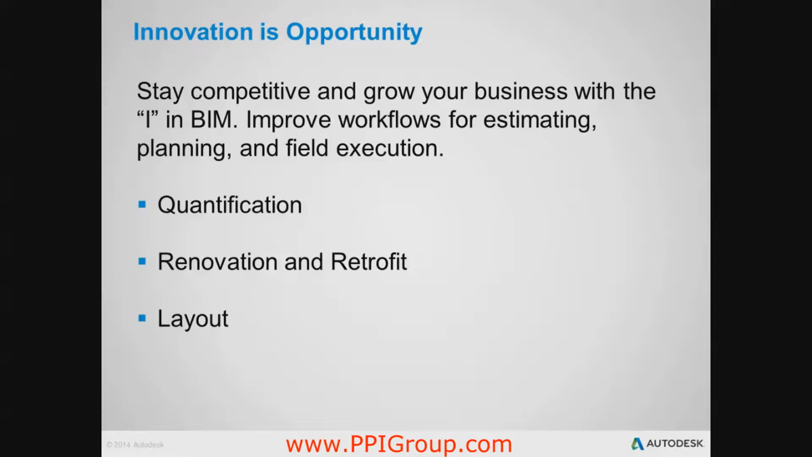We'll be discussing and demonstrating how innovation is your opportunity. By expanding your use of BIM within existing workflows and using BIM to innovate with new services, BIM can help increase the value of your software investment, provide better project performance, and open the door for opportunities for new revenue streams. The three examples we'll be demonstrating are quantification, renovation and retrofit, and point layout.